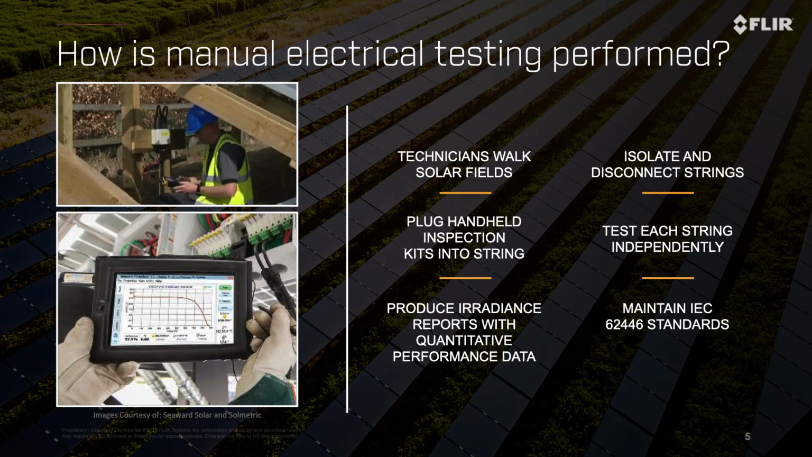The test is also performed by manually walking up to each string of PV modules that are to be tested. The string is unplugged from the array, plugged into the testing device, and then the technician measures the output or curve from that string and compares these results to the expected results. All of the readings have to be manually interpreted by the technician who is taking the reading, to understand essentially if things are operating correctly or not.